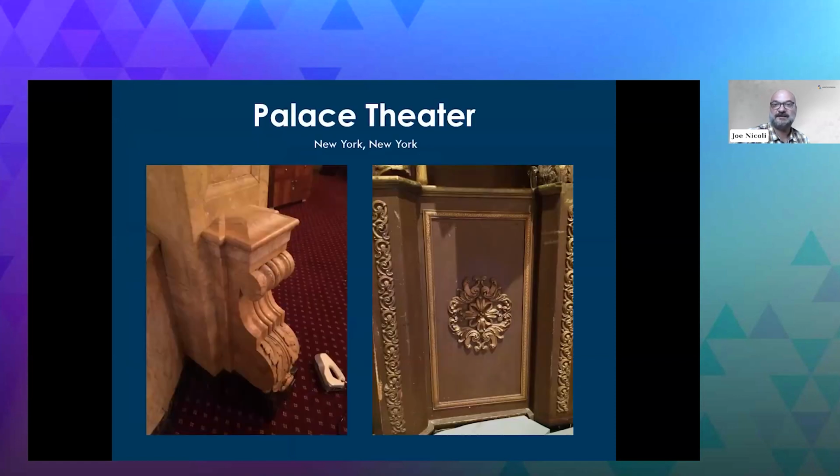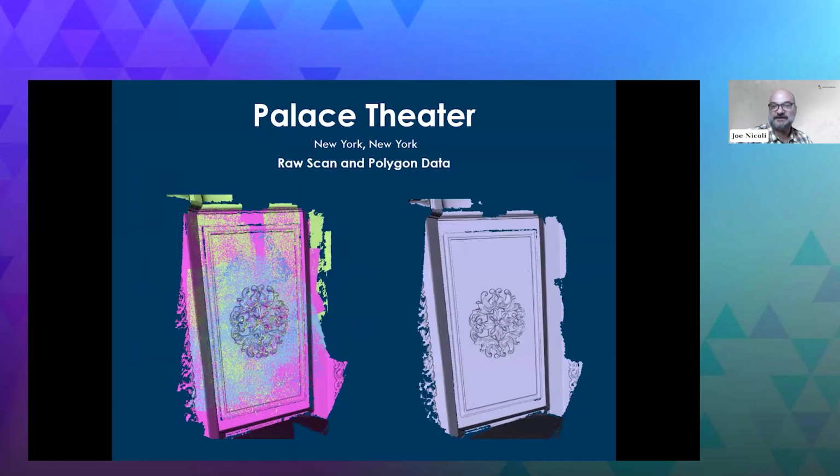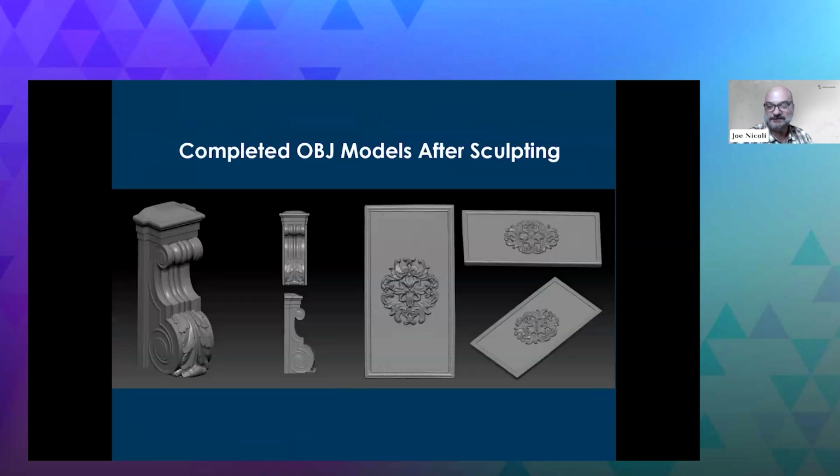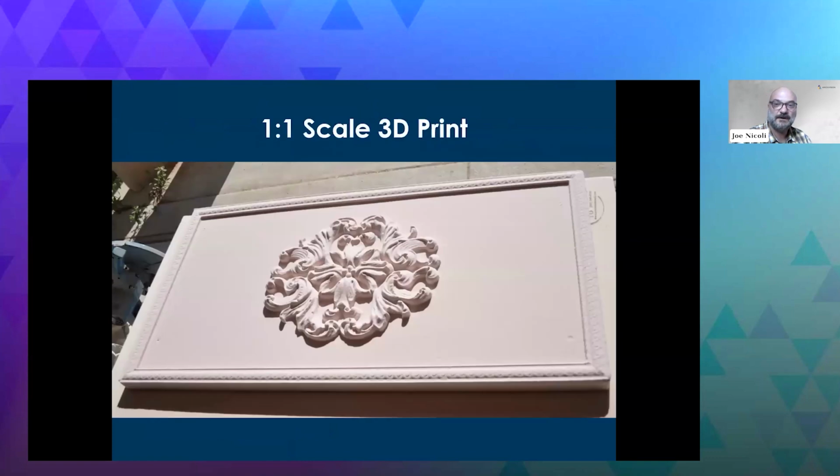So just a real quick example of that. This is some ornamentation up at the theater in New York. So you can see it there. It's that hand blender looking thing sitting on the ground for scale. We quickly capture this ornamentation, and then you can see the level of detail you're getting there. And you can clean up that model, and then that can go directly to fabrication. And we will talk about fabrication because it is one of the great things you can do with laser scanning. We'll talk more about that towards the end of the talk.